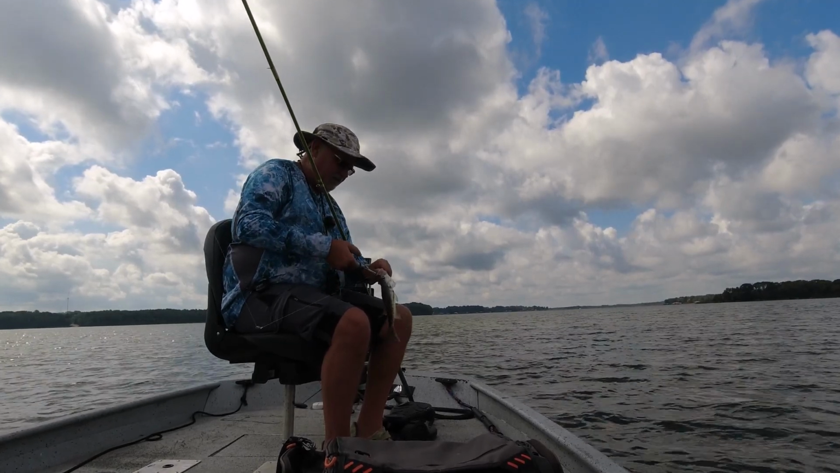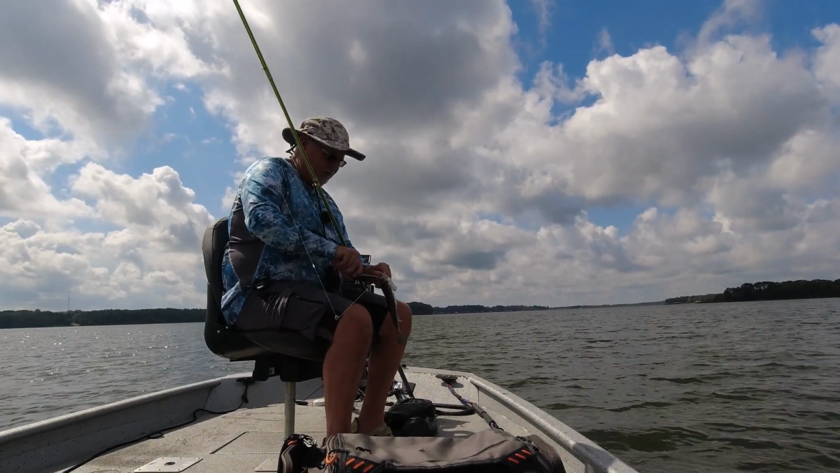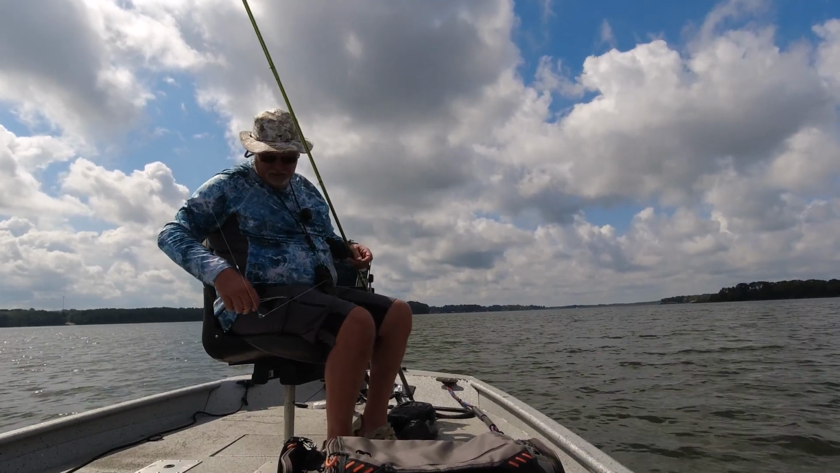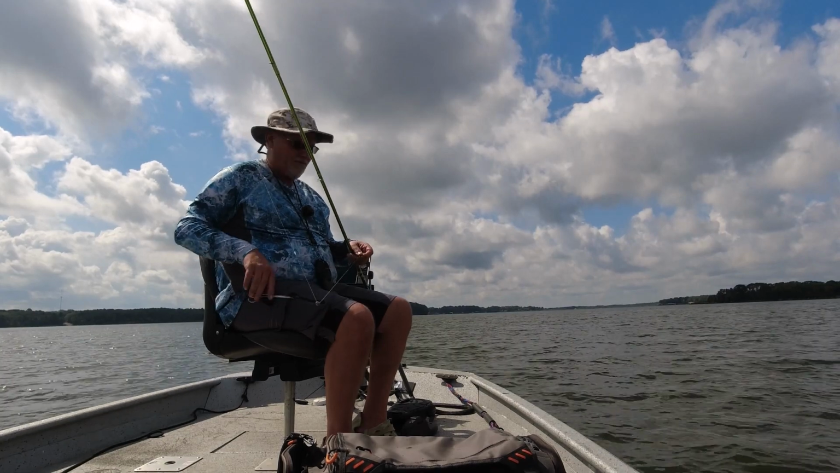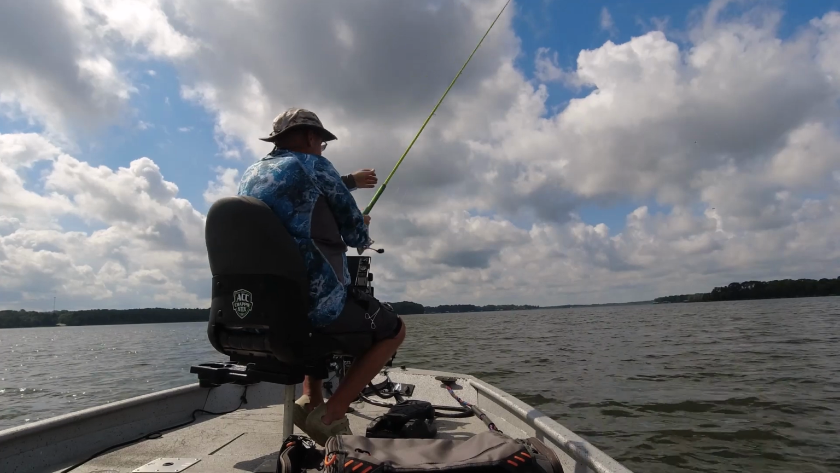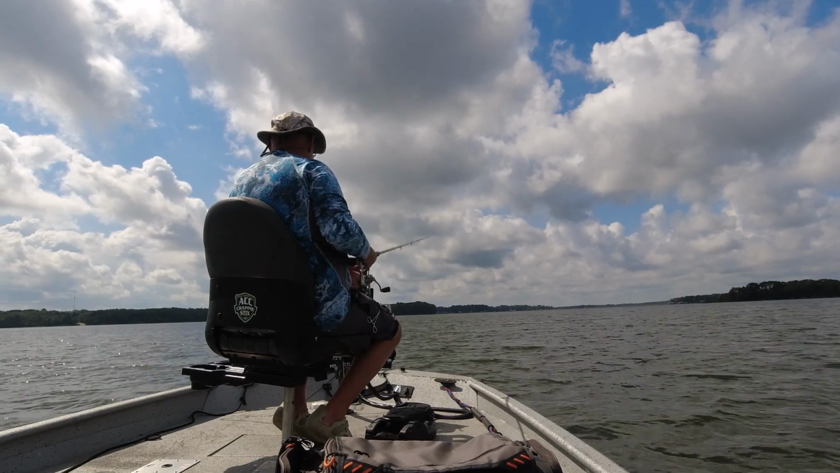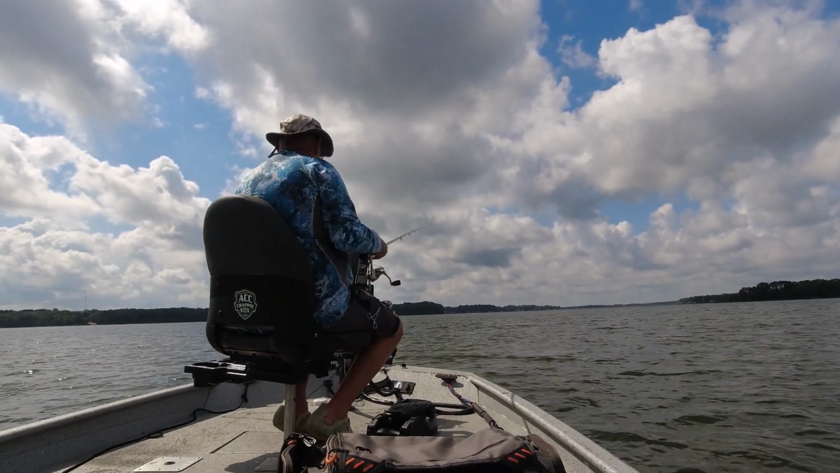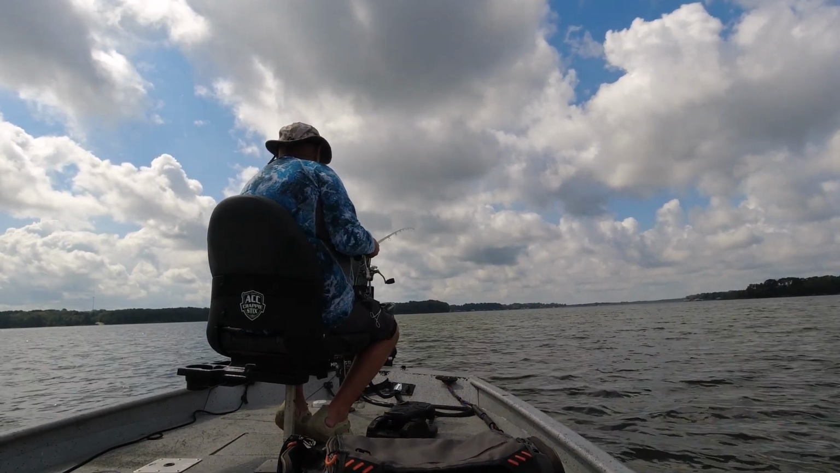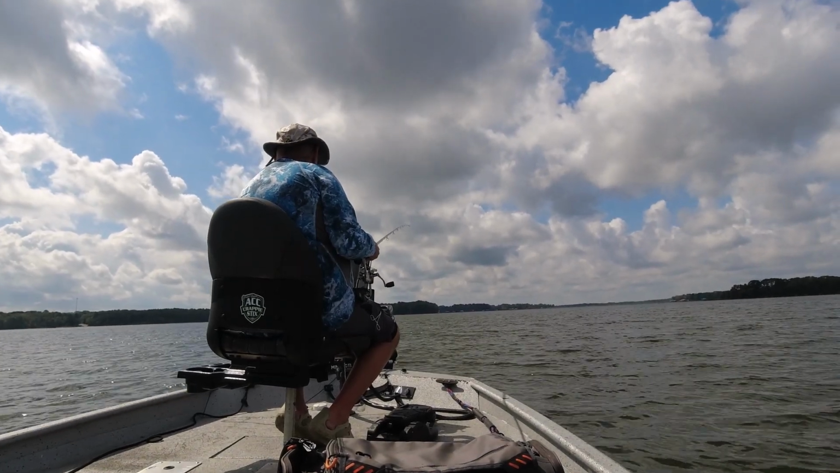I could have bought minnows and come out here, but I really need to be working on my jig skills. And this is the same jig I had tied on last time I was jig fishing on Lake Palestine. And I was going to Lake Palestine today, but all the boat ramps was completely full. And when you're out there by yourself, it's not good fighting a crowd trying to put in and take out of the water when you're just all by yourself.